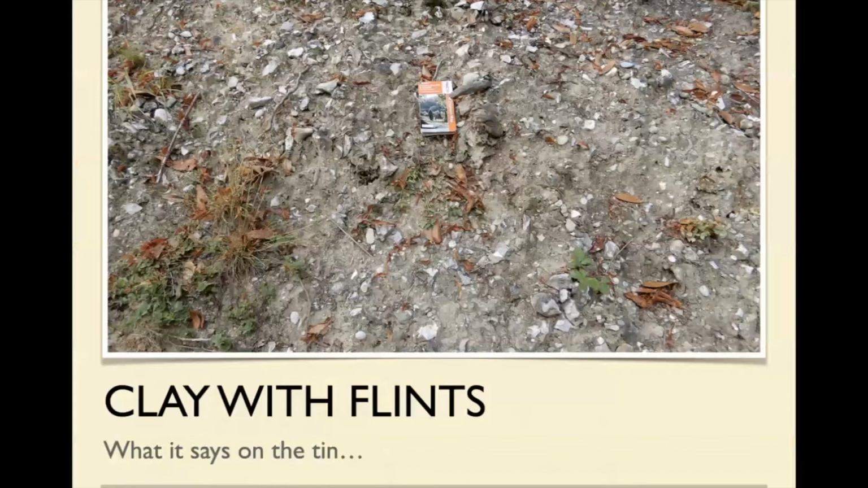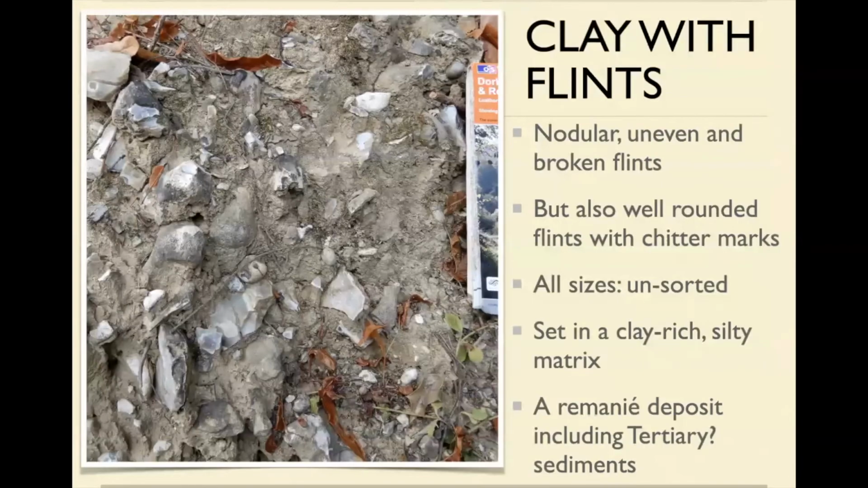So let's start with clay with flints. What is clay with flints? Well, basically, it's what it says on the tin. It's clay with flints. And if you've ever walked up on Ranmore in the rain and wondered why it's so muddy and sticky and horrible and wet, it's because of clay with flints. And so a lot of people sort of think, ugh, it's horrible. But actually, look a bit closer, because it's fascinating. This is the same thing, just an exposure, a bit closer.